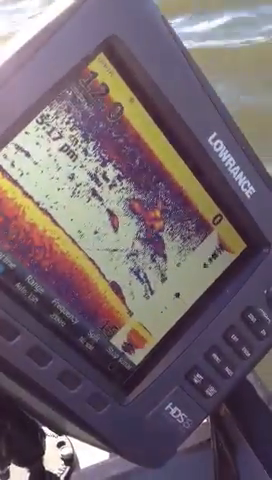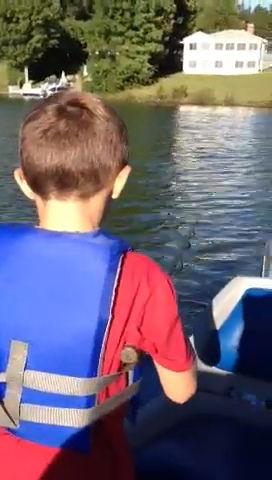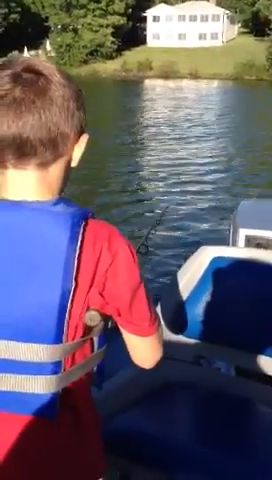Giving Logan depth finder reading 101. We're on the school of crappies, and he's casting it right behind the boat, catching fish after fish. Drop it down. You gotta let it lay down. You gonna catch one? We're on the school, I think.